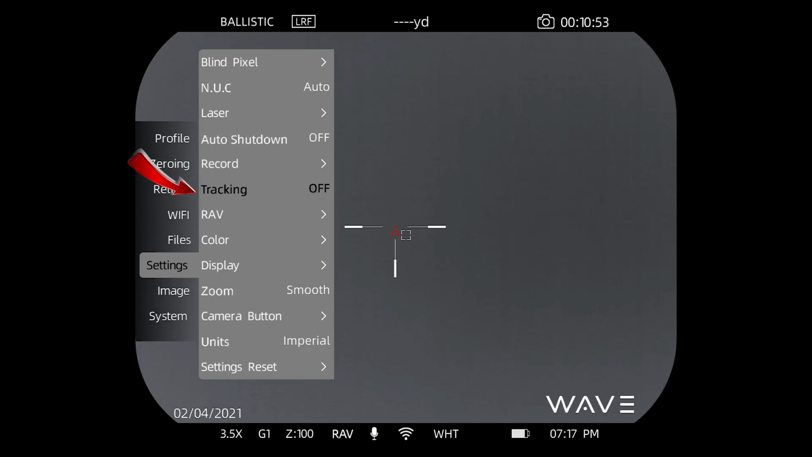Hot tracking, this is kind of a legacy feature, but if you activate this, there'll be a small square box that will display and show you the hottest portion of the scene, so your eye can easily find what that is.